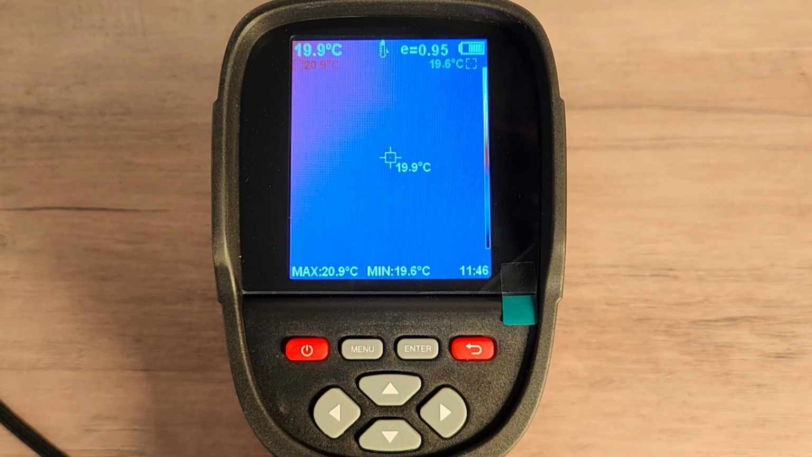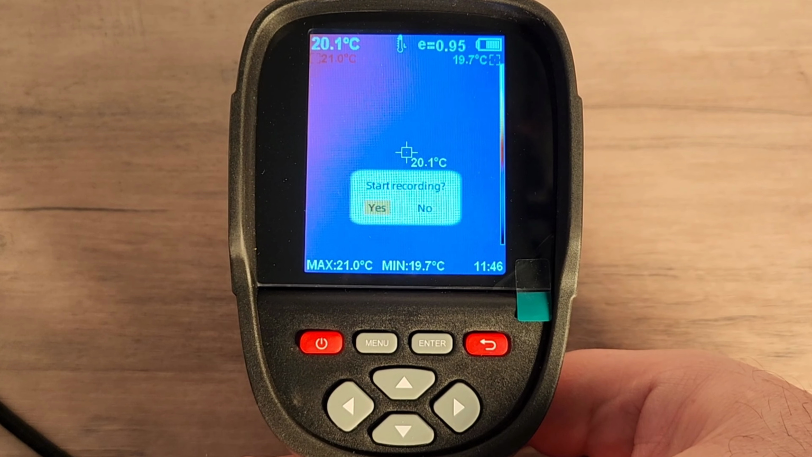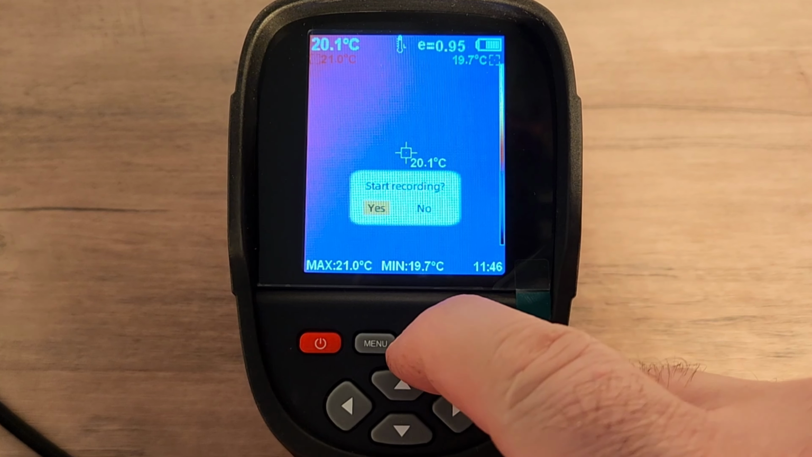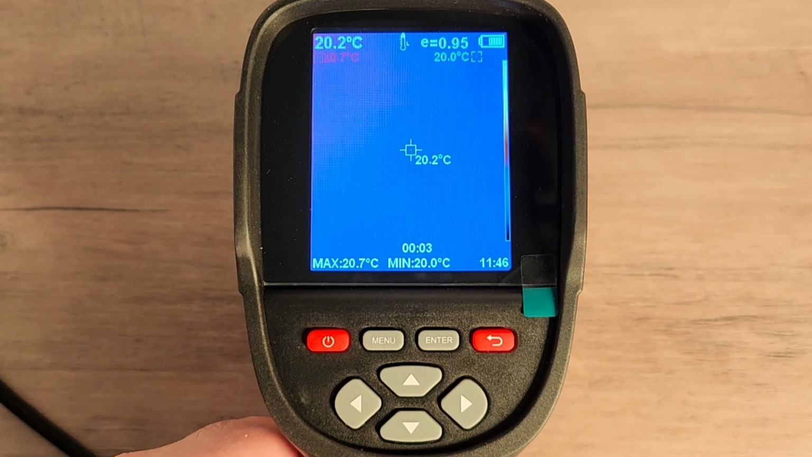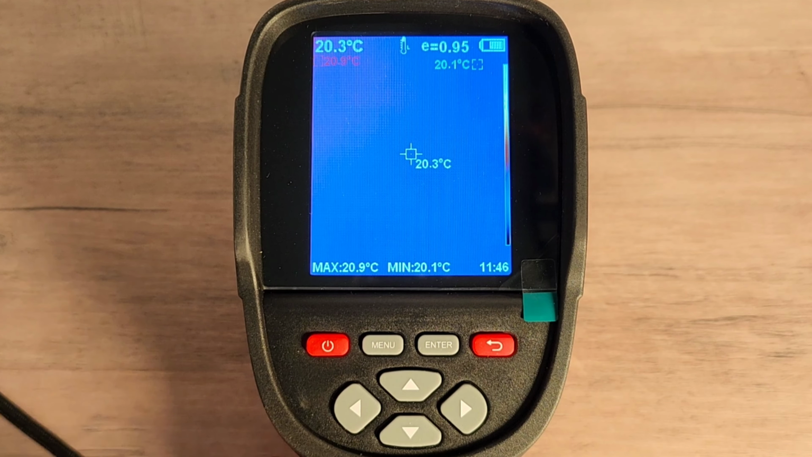Of course, the KAIWEETS also does videos. Simply hit that trigger key, hold down on it, and you're going to get prompted to start recording. Well, what do you do? Of course, hit enter and start recording. Now you can record away, and when you're done, simply hit that enter key again to end the recording. Cool and simple.